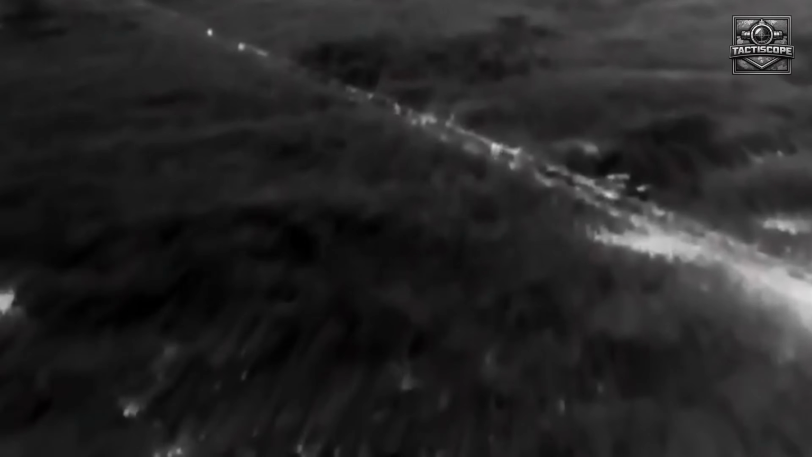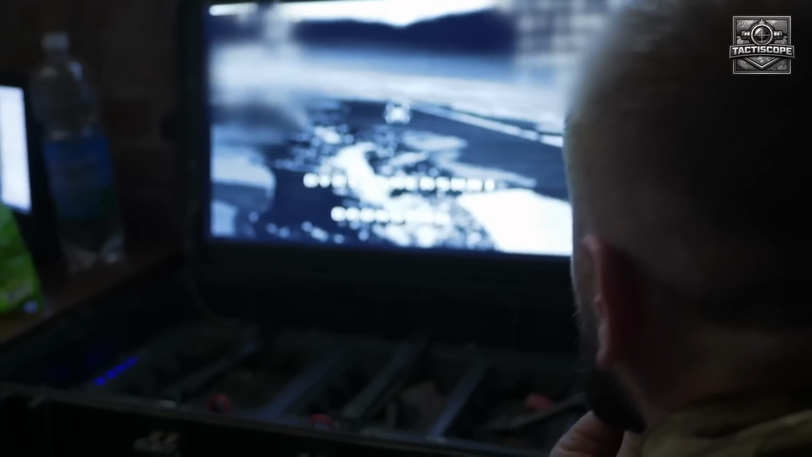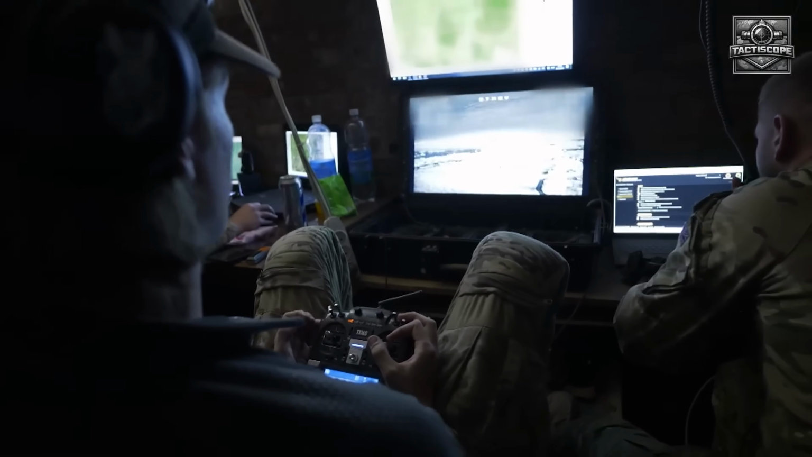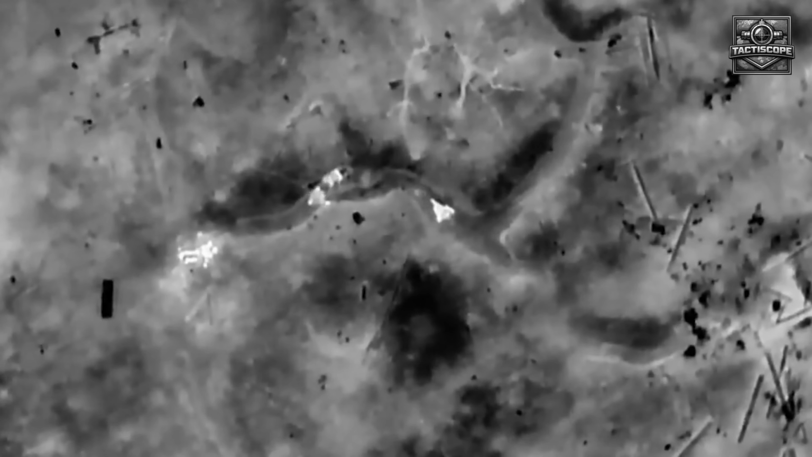The thermal feed showed a ragged line of white shapes moving at walking pace, roughly 4 kilometers per hour, strung along the exposed road with no vehicle escort, no visible dispersion drill, no overwatch element.